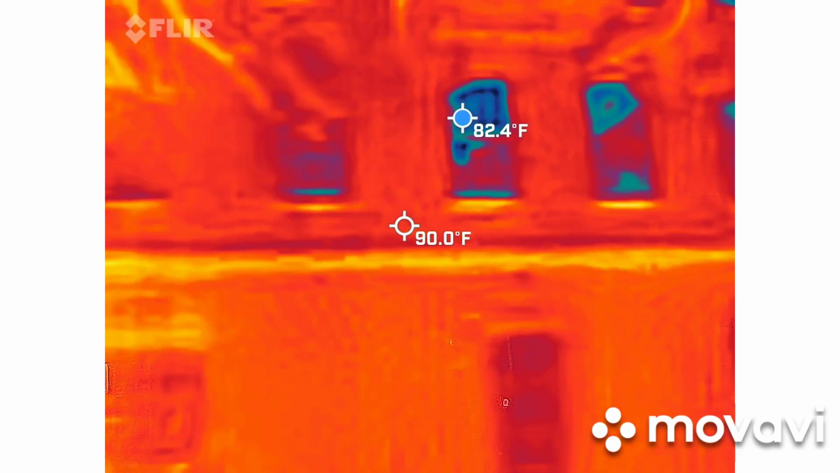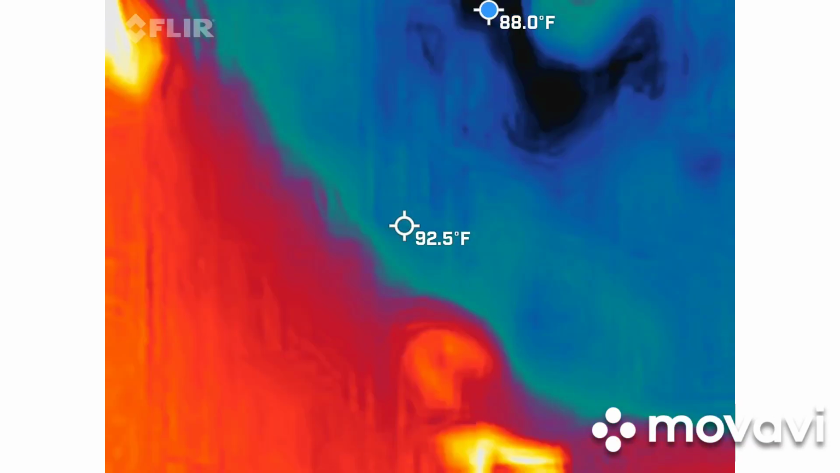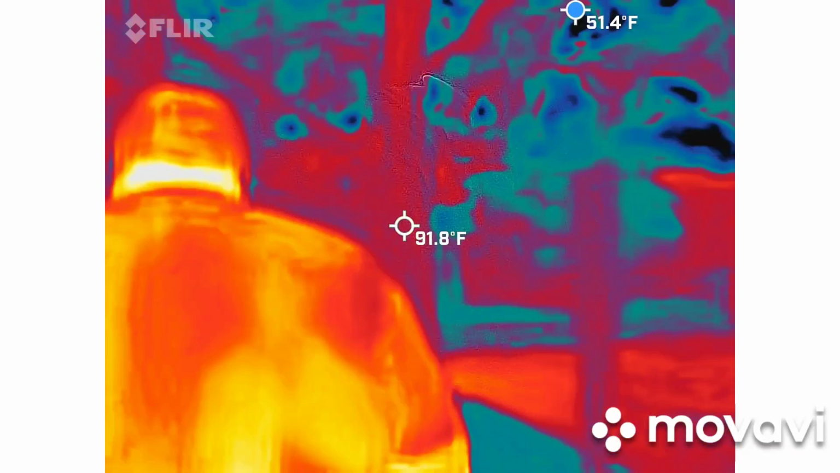Yes. Go. Let's go to our first stop. Let's do this. We're going to go this way. Bag's a little lighter. With all my batteries and all, like 40 pounds back there.